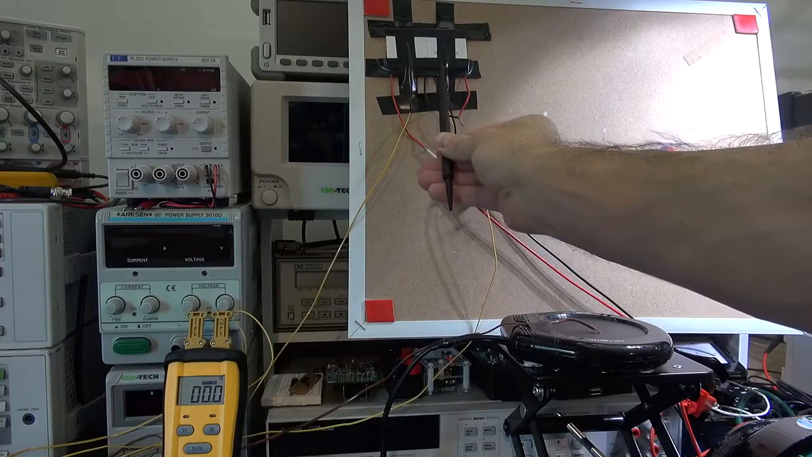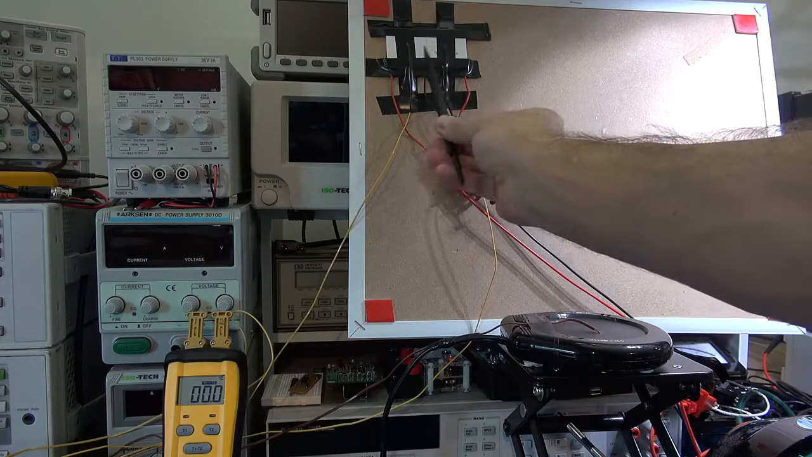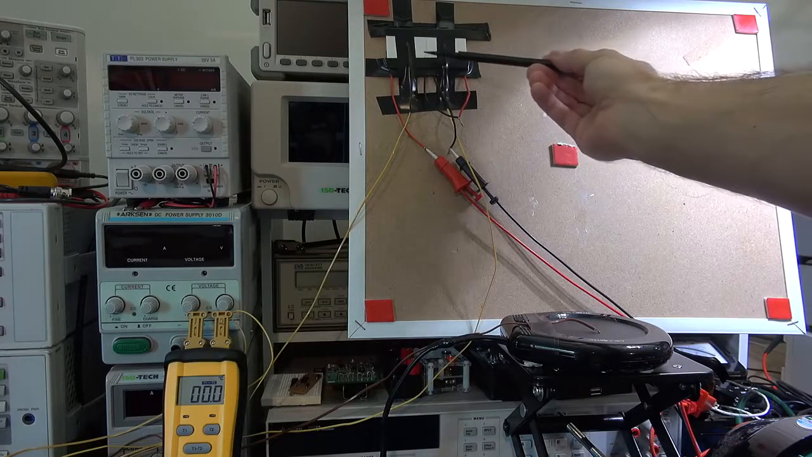Now it notes that it can sense a temperature of 0.07 degrees C, so that it's at its better end. We want to see at around 0.1 or 0.2 degrees. Can you observe a temperature differential on the display?